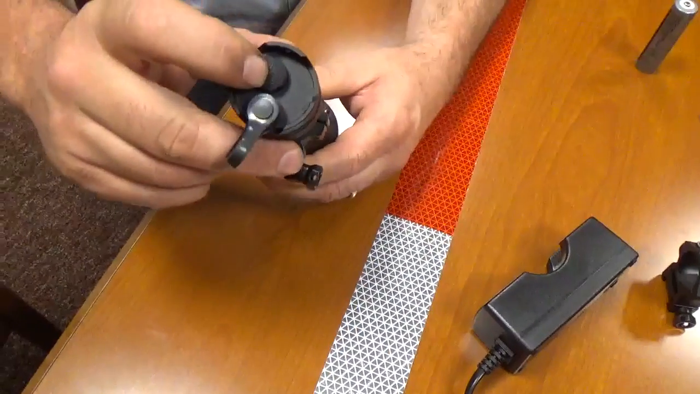Alright, what we got here, as you can see, is the flood and zoom feature. Very quiet, very easy to use. Like I said, you can go from spot to full flood, and then back and forth. When it's mounted on your gun or whatever, it's just a twist of the wrist, and you got it. Very quiet operation on this light here.